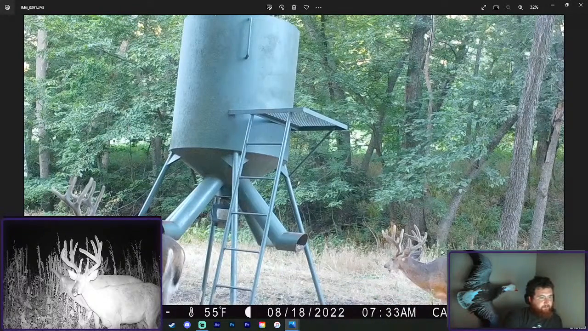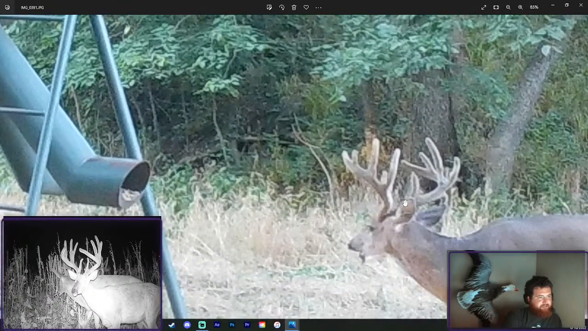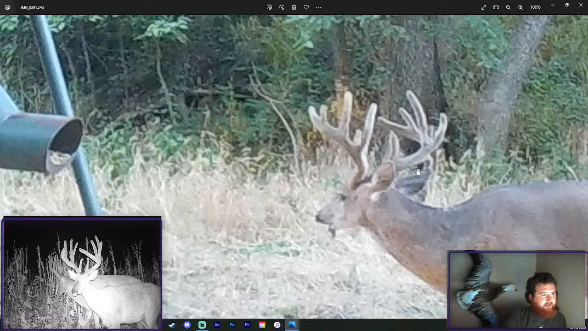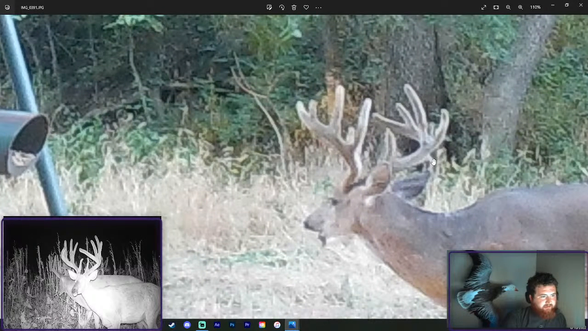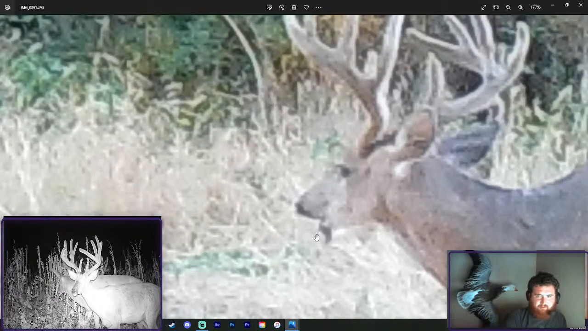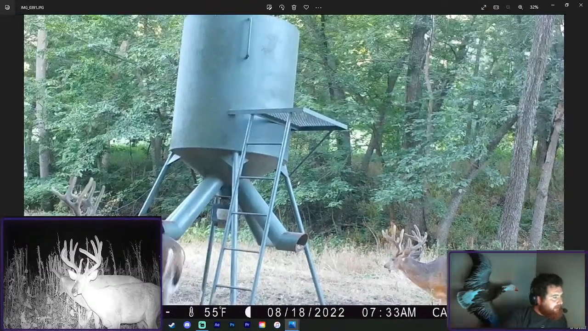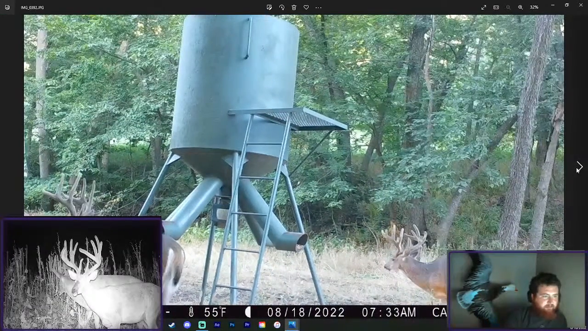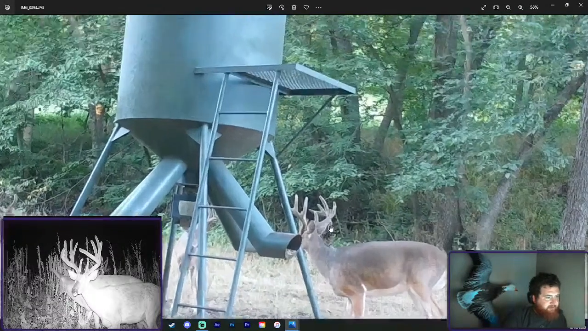Okay. So this is what I'm pretty sure is, yeah, this is definitely RK. Just the way his beams are. Super familiar. This is the buck that's got the drop tine. It's right here somewhere. You can just tell by the frame. He's got 2 brows on one of these sides. Something looks a little weird there. I don't know. And then this is just that nice 8 that we've been kind of seeing around. Don't got a name for him. Don't super recognize him. Yeah, there's that drop tine.